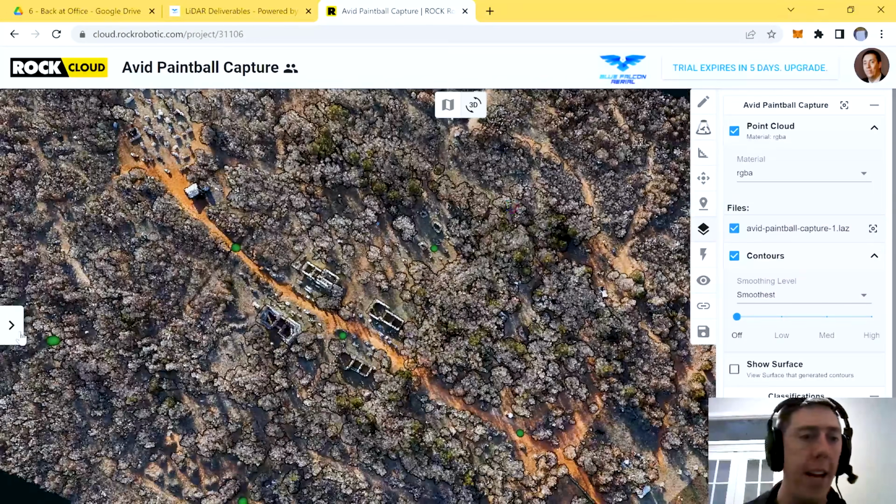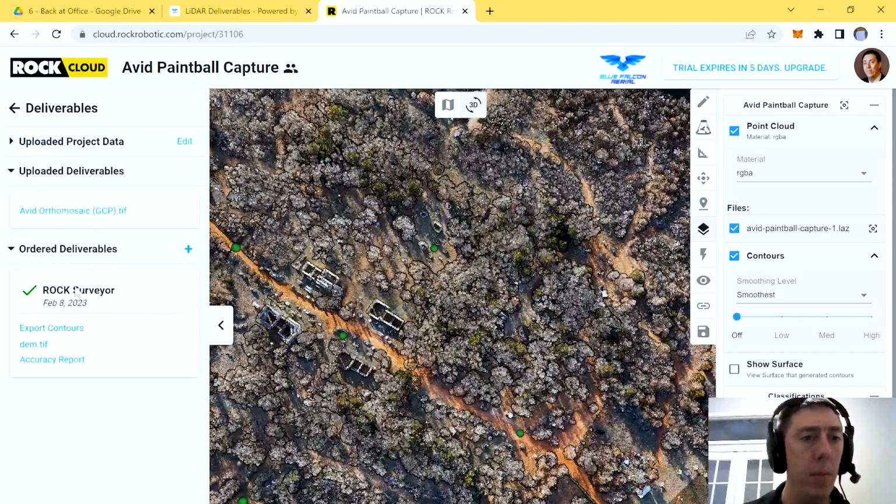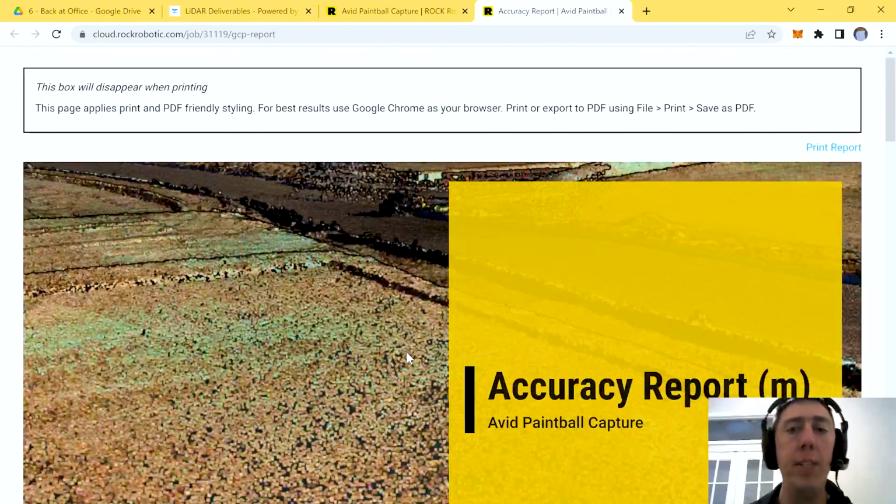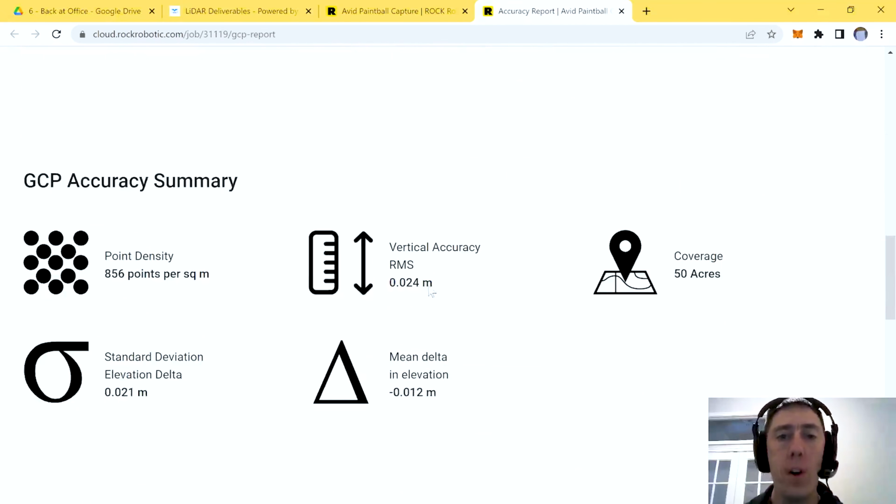Let's go ahead and check out that accuracy report. I'm really curious to see how accurate this data was. If you go over to deliverables, let's go to accuracy report. This is what it generates, and anytime you do a Rock Surveyor, you get this accuracy report. Wow. Okay, so vertical accuracy on this data was 0.02 meters, which would be 2 centimeters. Yeah, so 2.4 centimeters of vertical accuracy in this data set. That's really good, guys. That's really, really good. And I'm very happy with that, honestly. That's a really good accuracy.